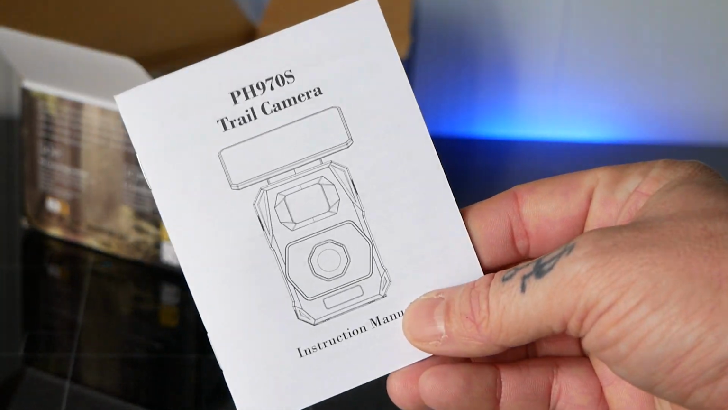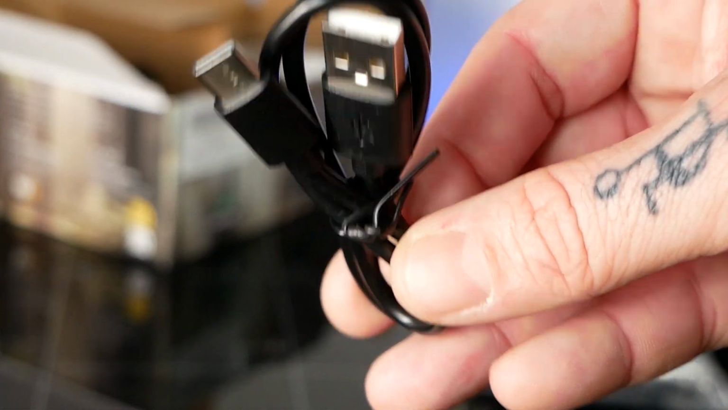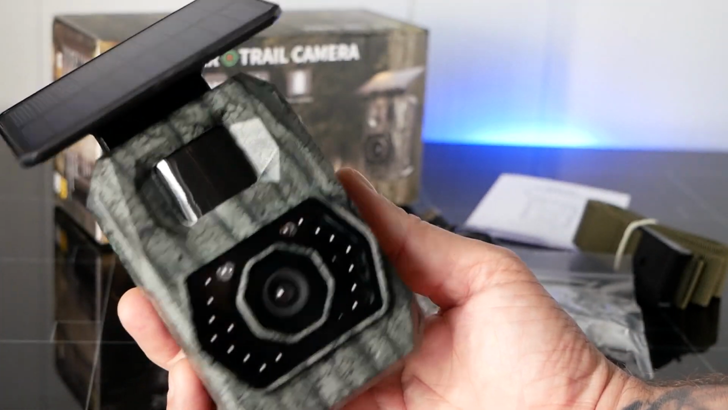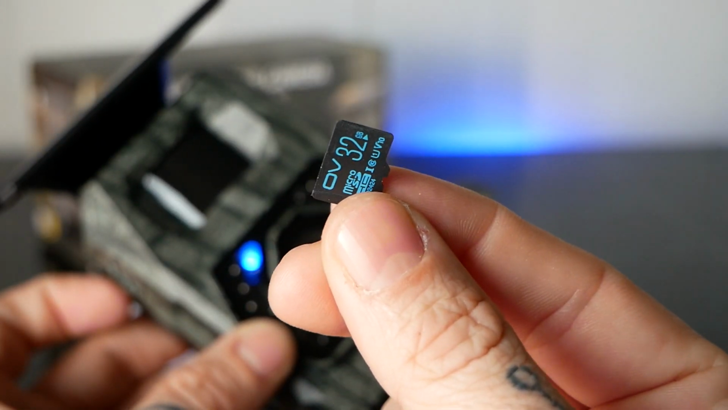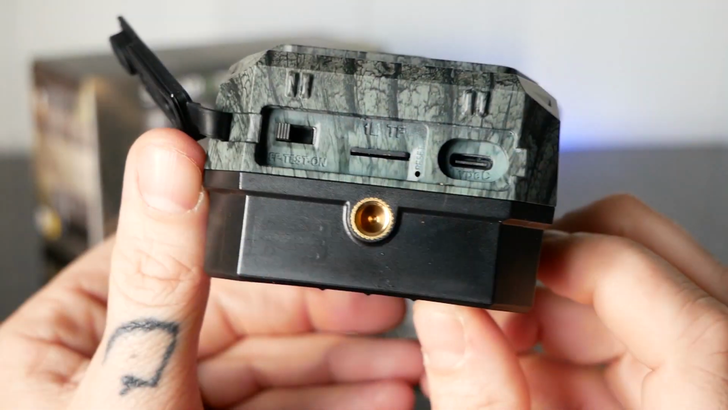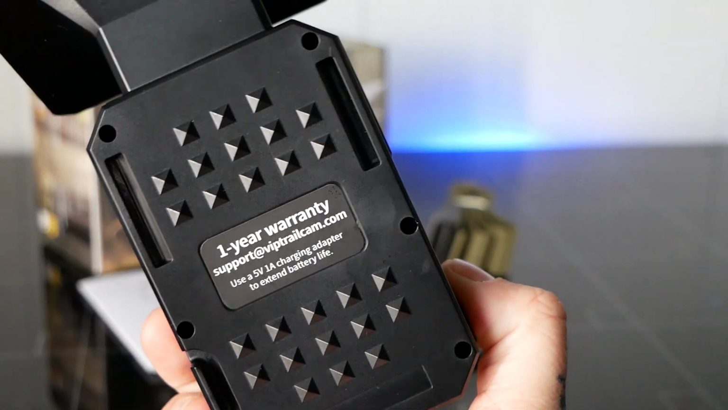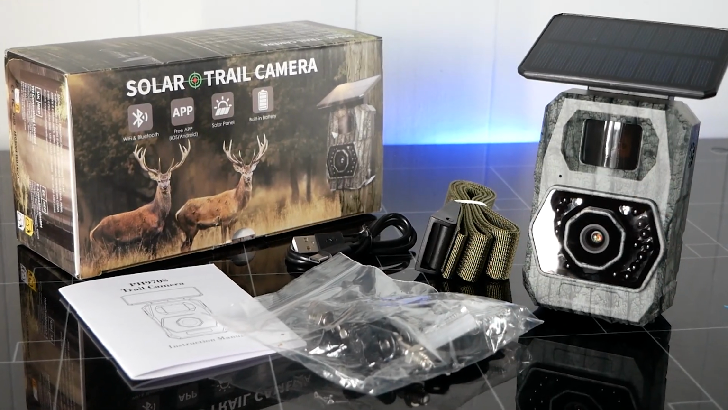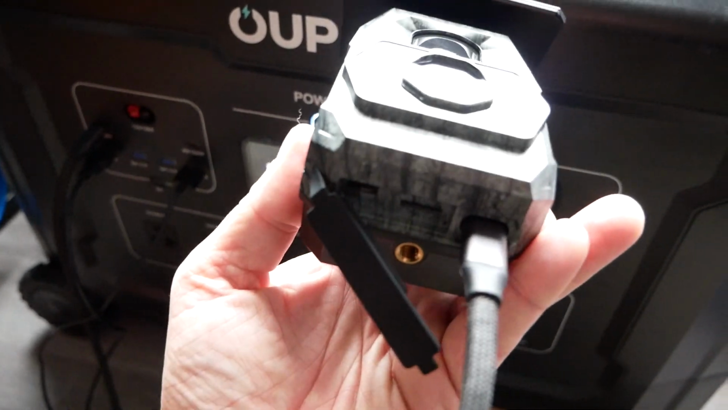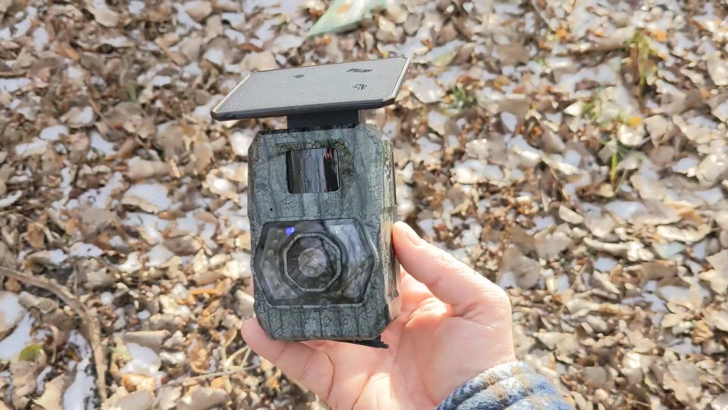Inside the box, you have a user manual, a hanging strap, hardware and mounts, a USB-C charging cable, and then your trail camera. Open up the waterproof seal on the bottom, and you can find a 32GB micro SD card preloaded, as well as a charge port and an on-off switch. The back of the trail camera has slots to put the strap through, and of course the solar panel on top. To get started, give your camera its first time charge. Then after it's charged, the solar panel will keep it topped off.